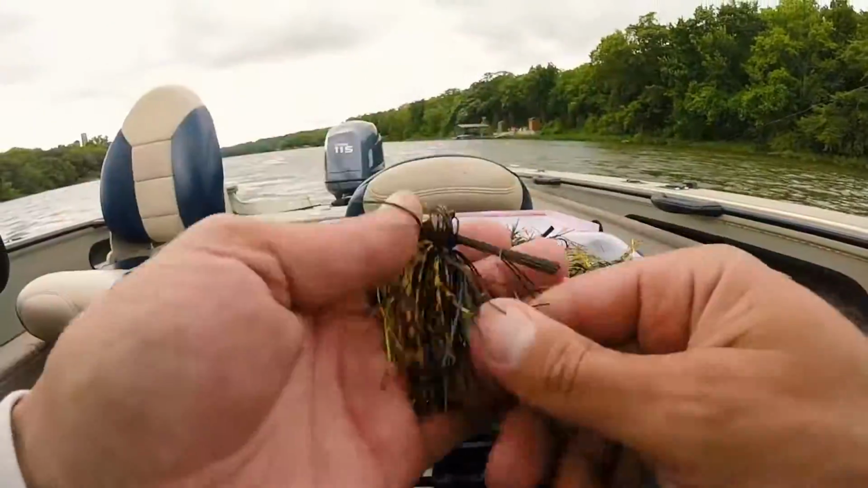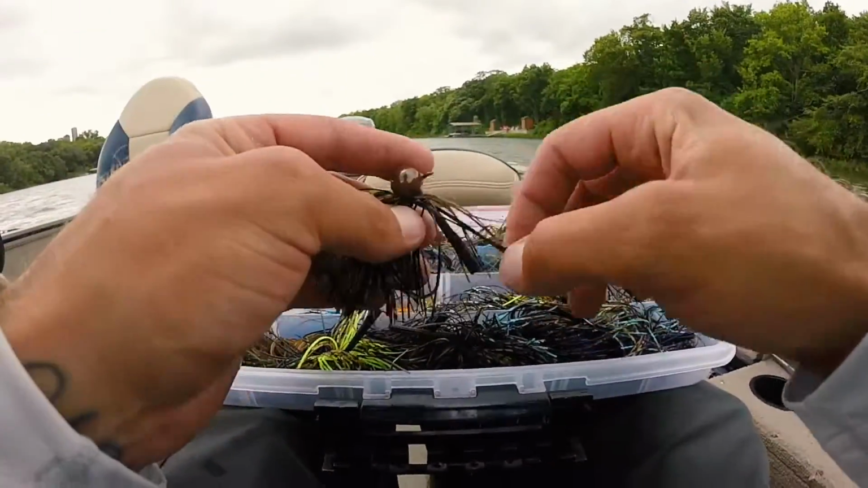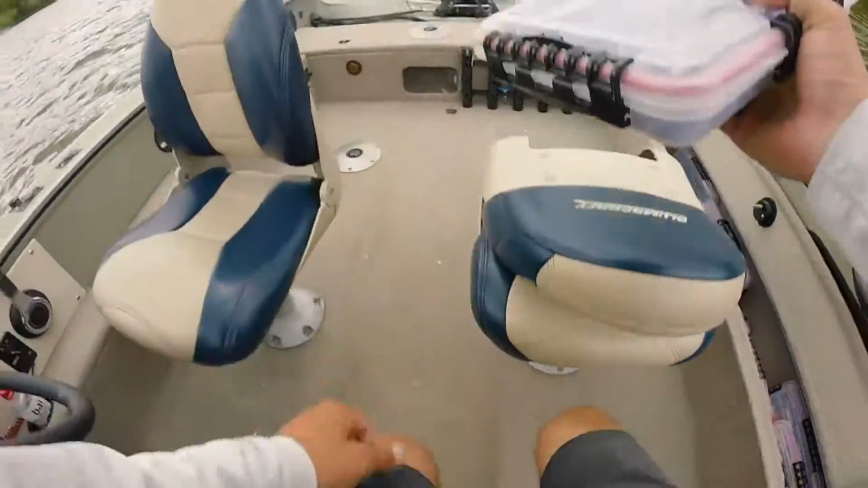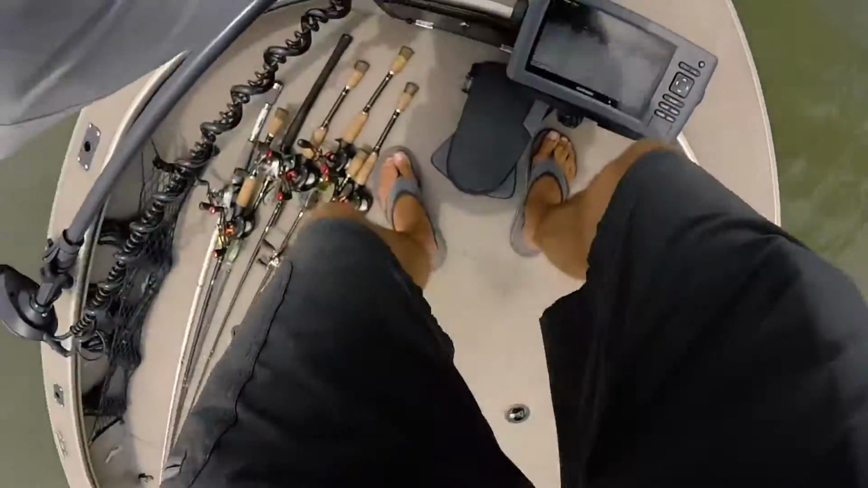Again, 3/4 ounce motion fishing, my buddy Bobby. Thank you so much. And we're gonna go with the 3/4 ounce and move over to another spot with a steeper break and hopefully fish. All right, this is much better.